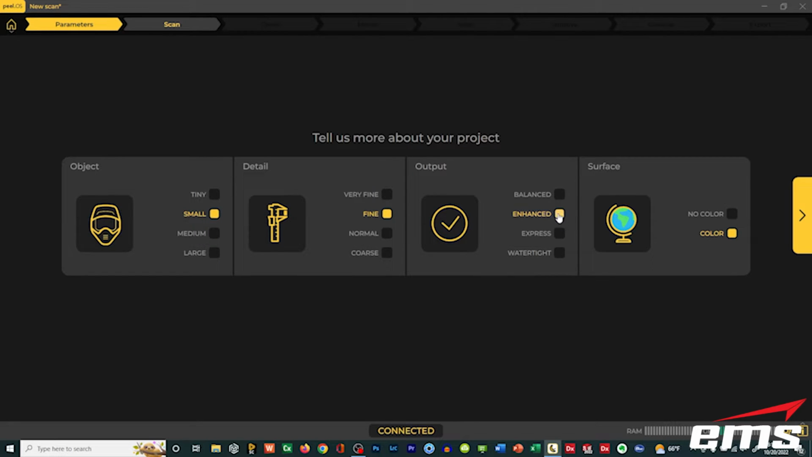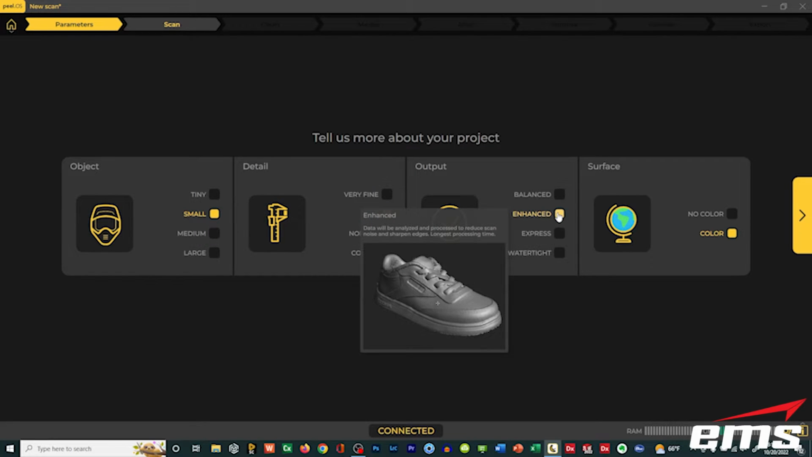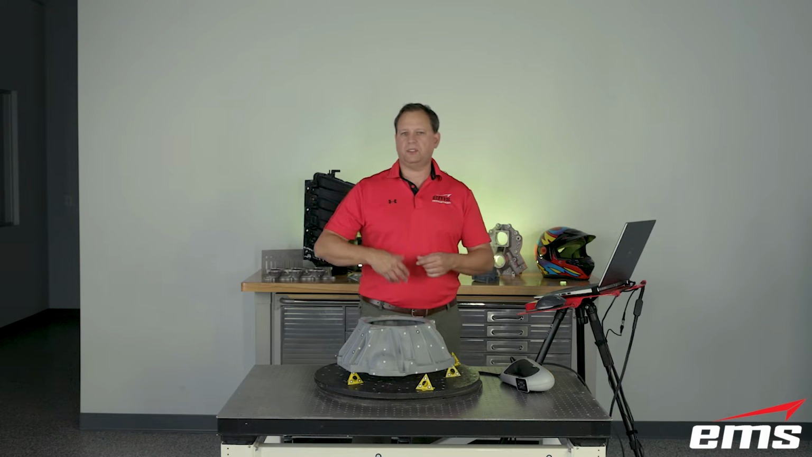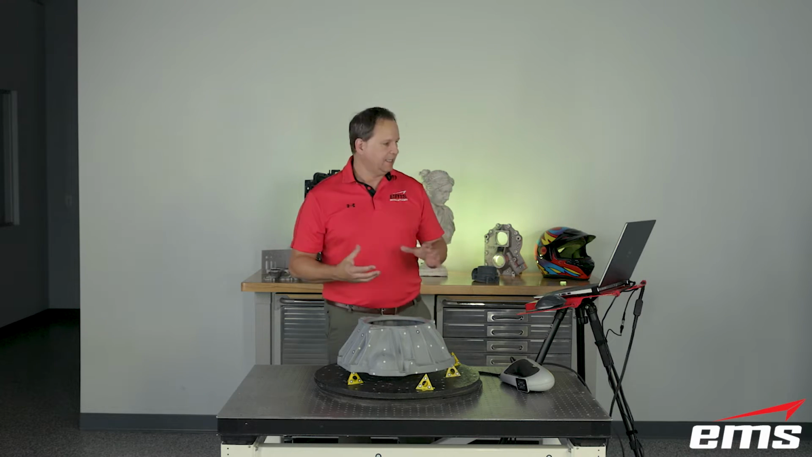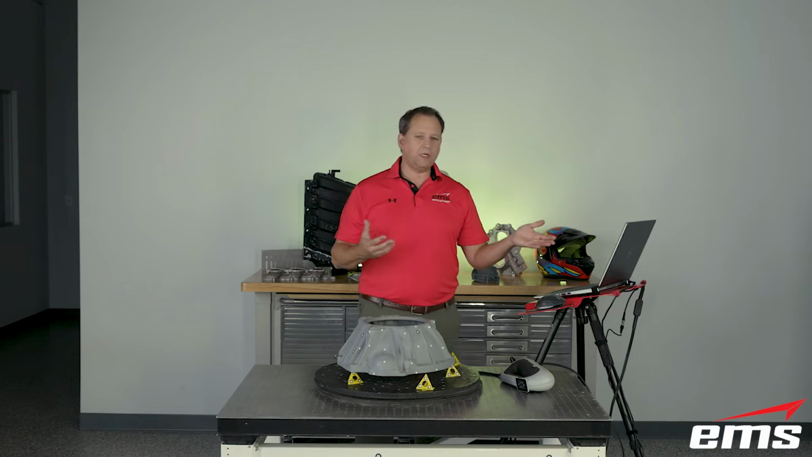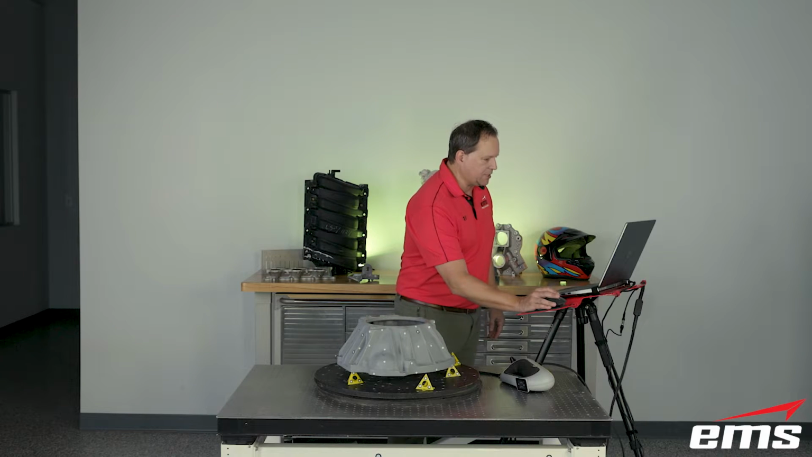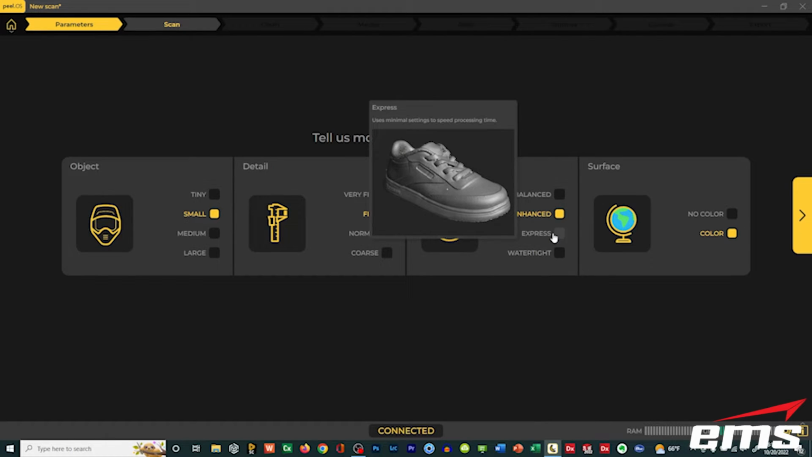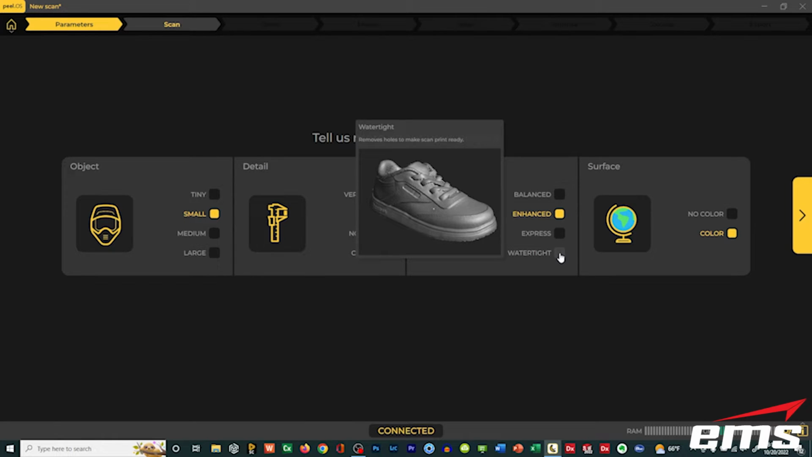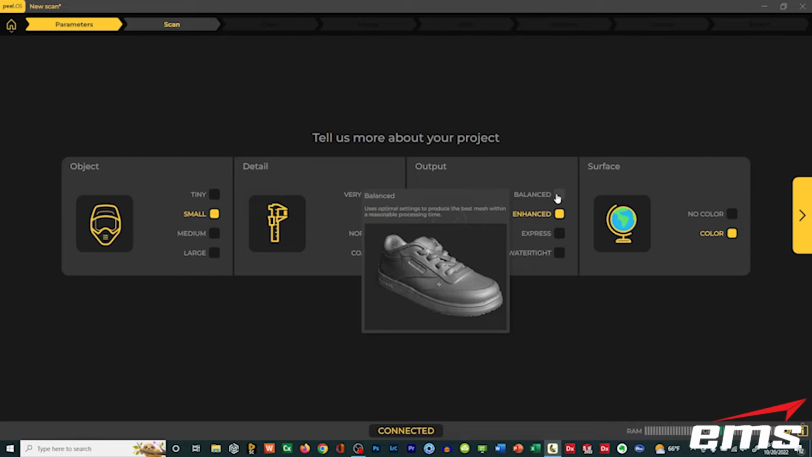And then how do we want our output? I'm not going to get into all these right now, but basically letting the software at the end help you process the data. Do you want it to smooth it? Do you want it to fill in holes? Do you want it to sharpen the edges? Things like that. And again, instead of having to go and click a whole bunch of buttons and try to figure it out, you just click one of these 4 options. For example, Express is going to do minimal processing, and it's going to make the process fast. Okay, Watertight is going to try to close the whole thing up. Balanced is a little bit of everything, okay, or Enhanced is going to sharpen and smooth things out, okay?